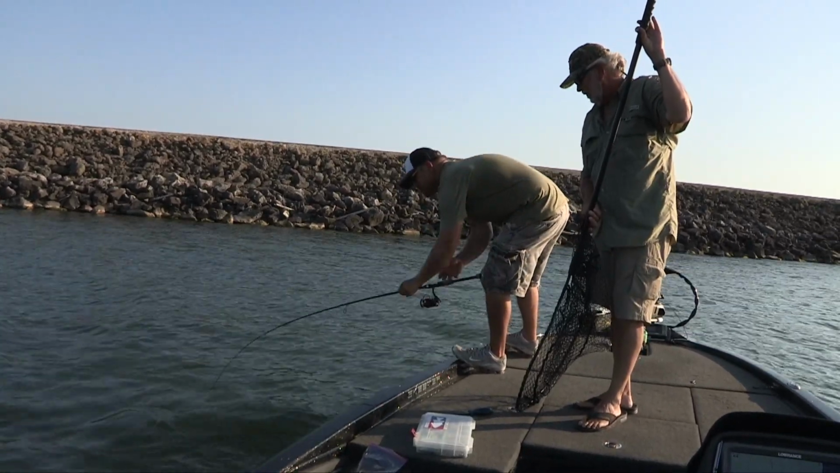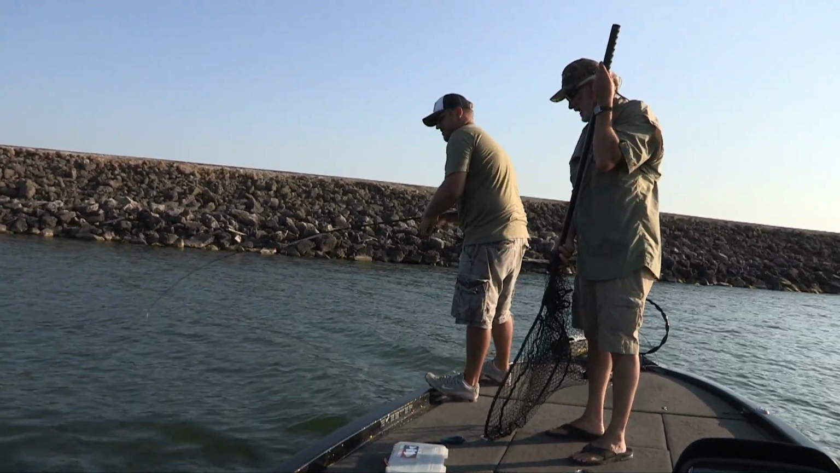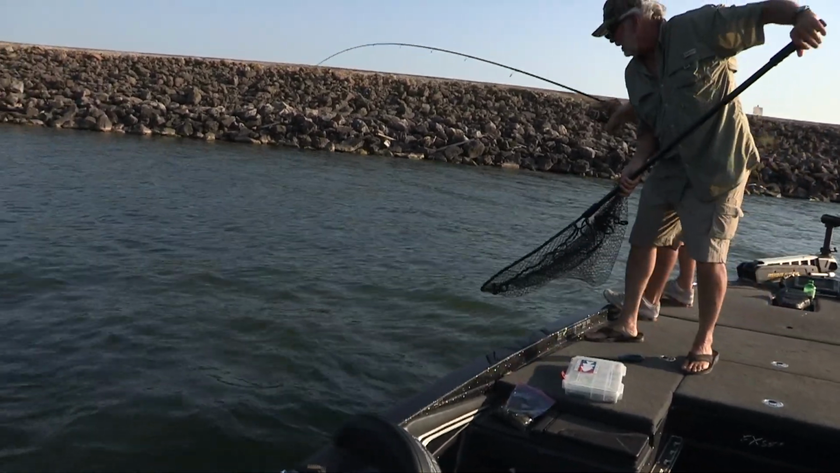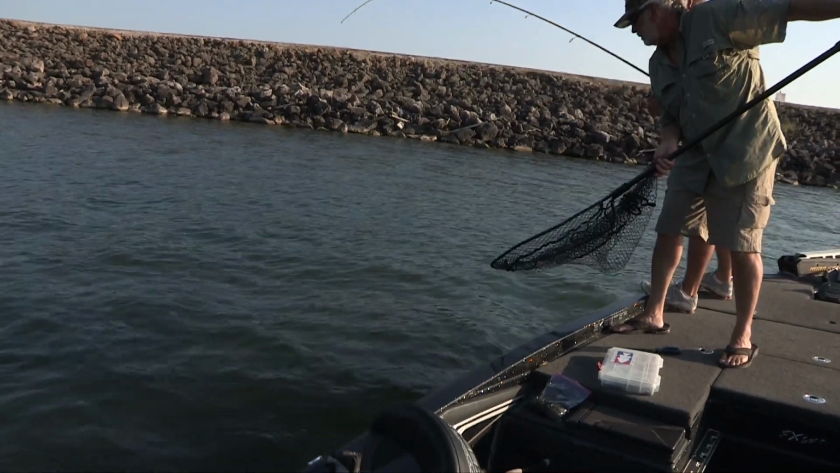We needed this bass in the boat in a bad way if we were going to have a prayer to win, but she just kept pulling and pulling. The fight seemed to drag on forever till I finally felt her let up just enough to get her in the boat.